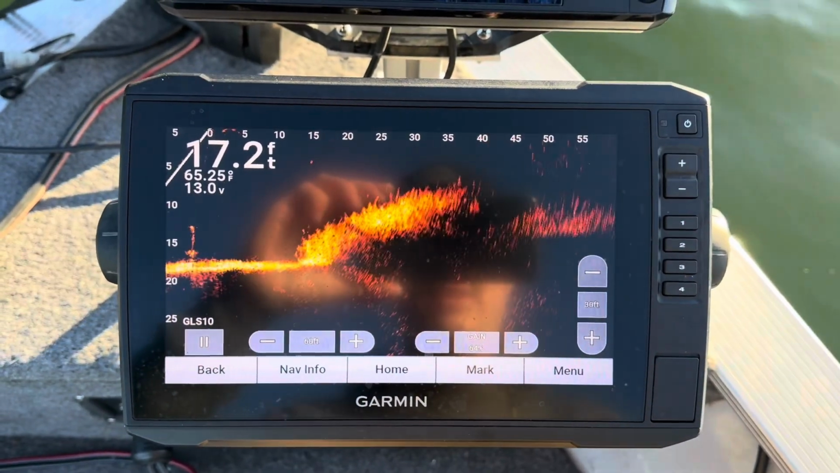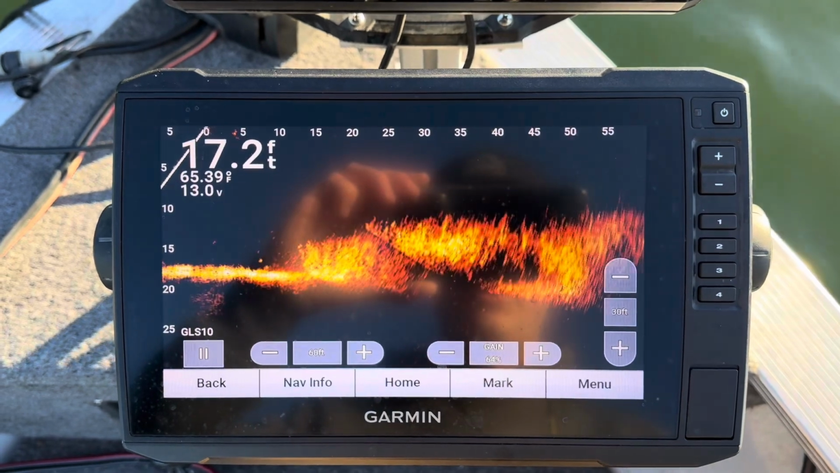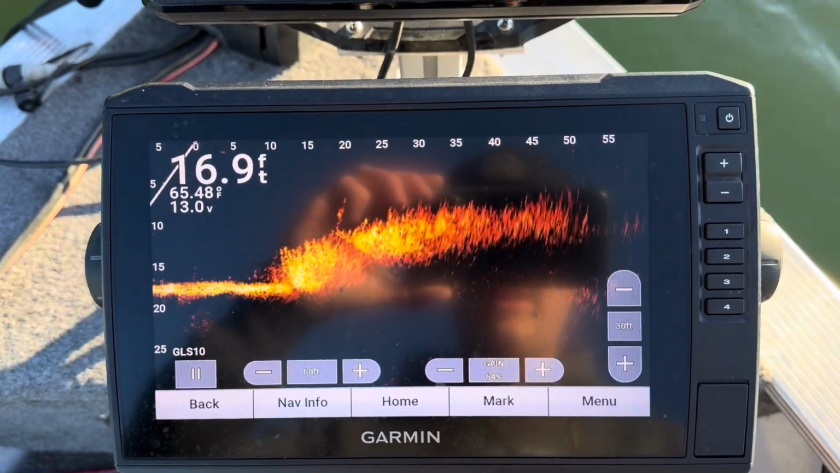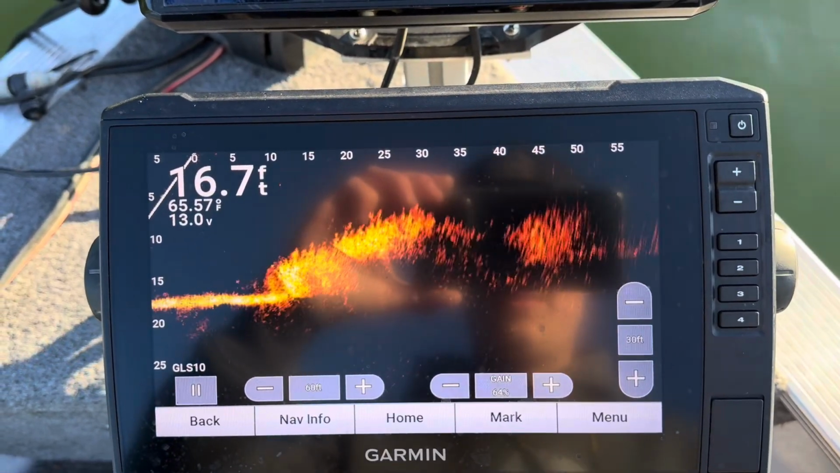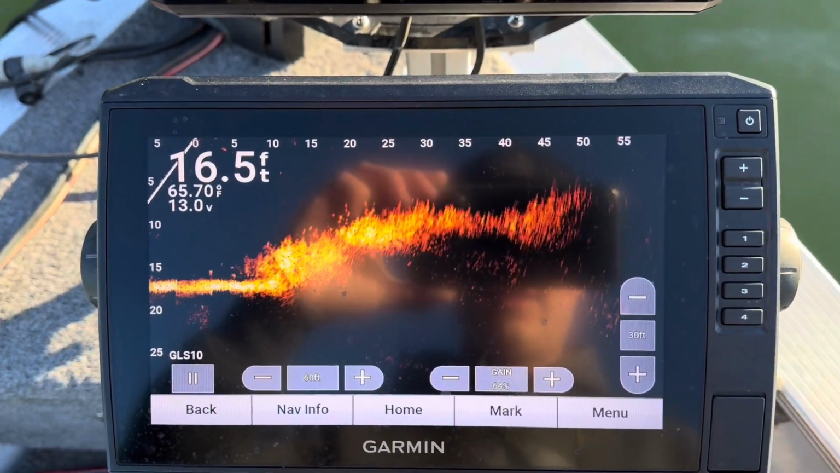So I went over this a bit in the last video, but this is essentially what your weed line is going to look like on live scope. I'm sitting currently on the outside of it. You have that hard edge into the weeds. That's what you want to be looking for.